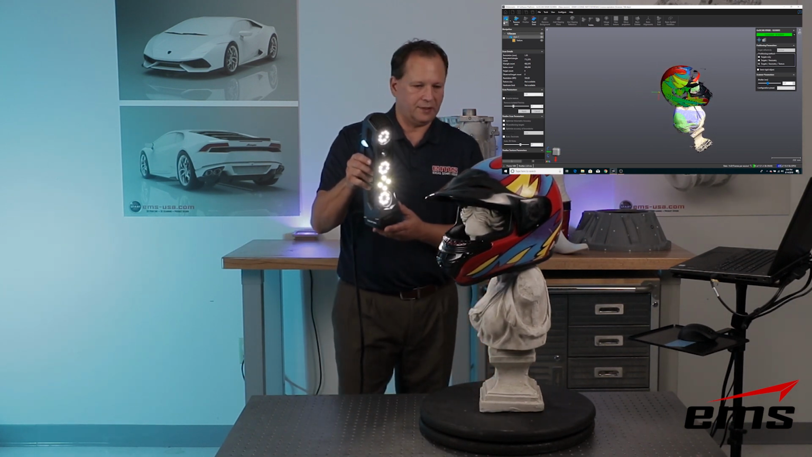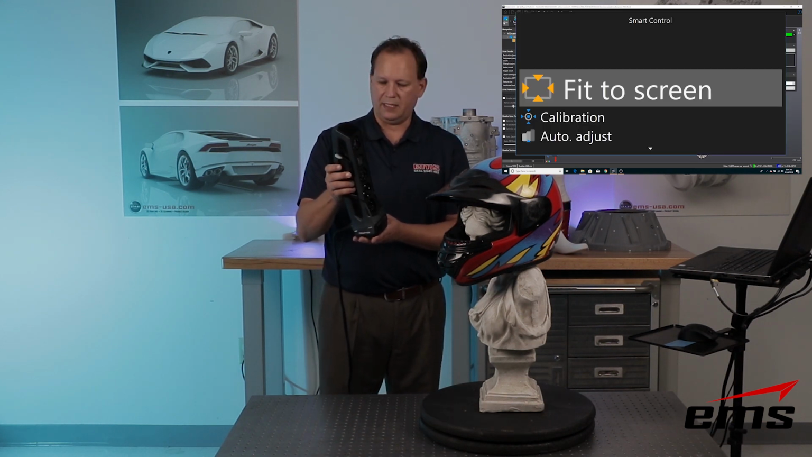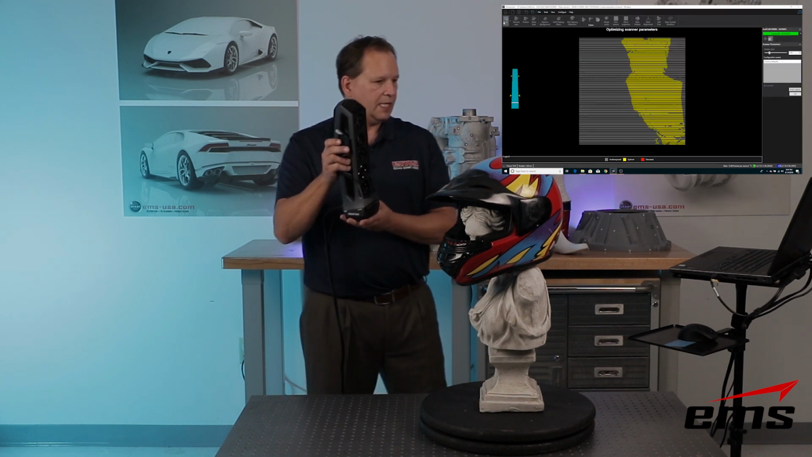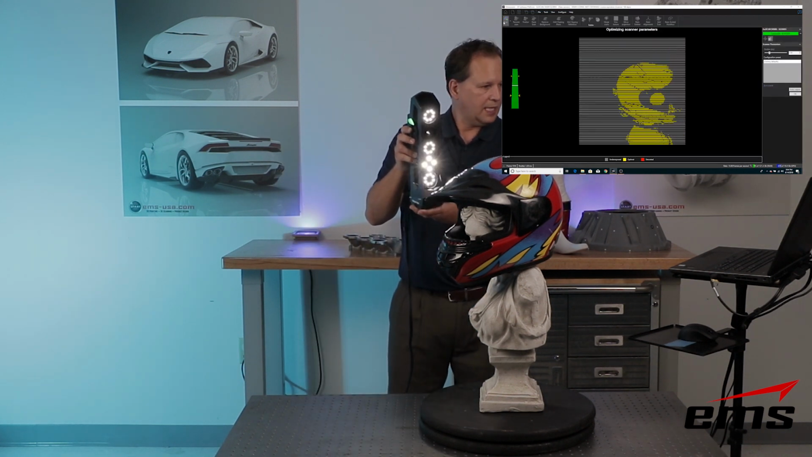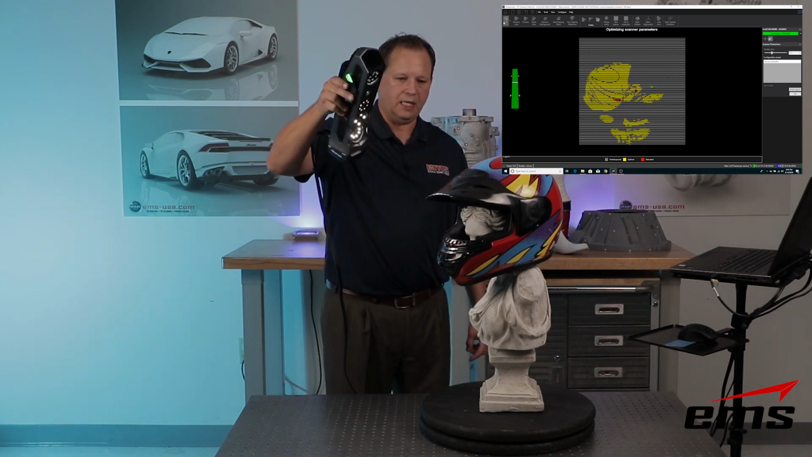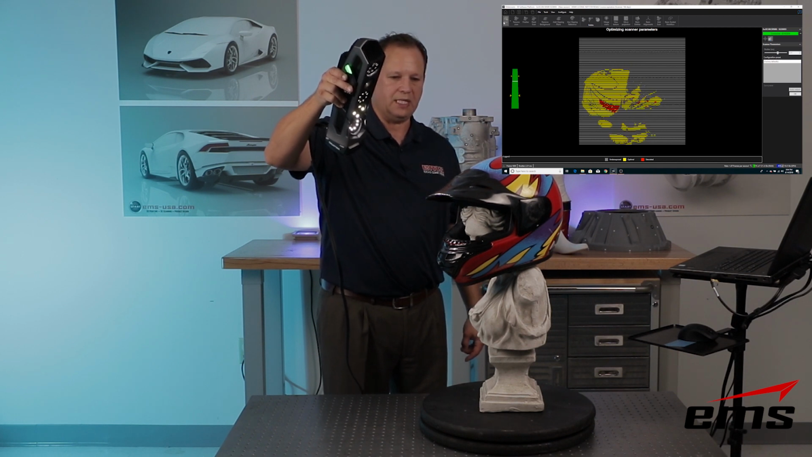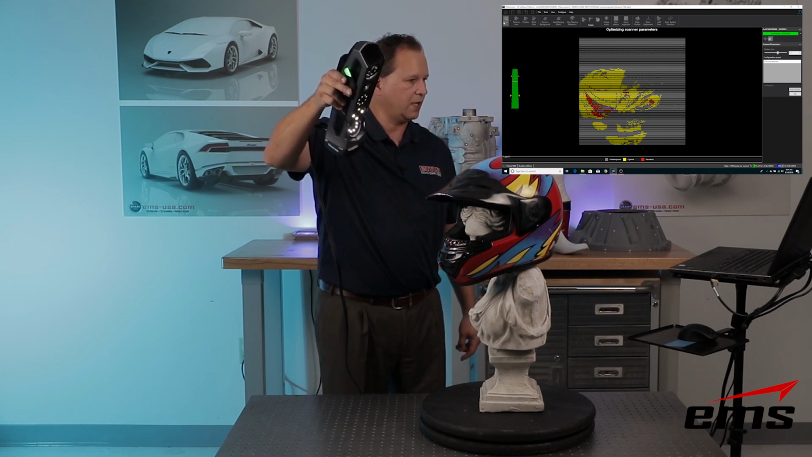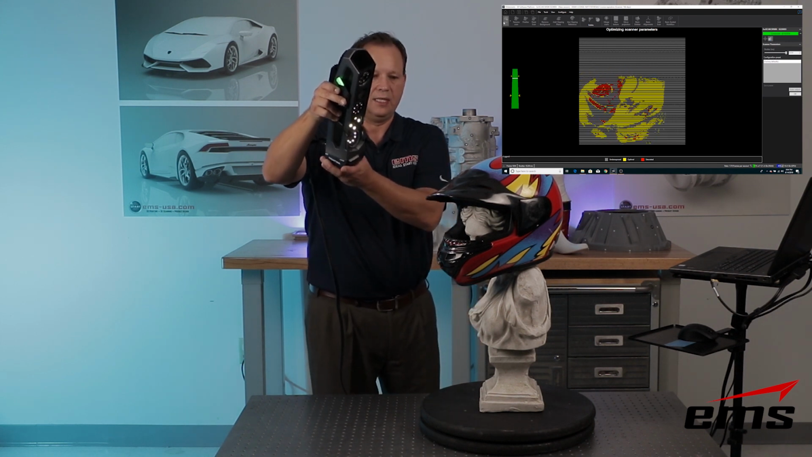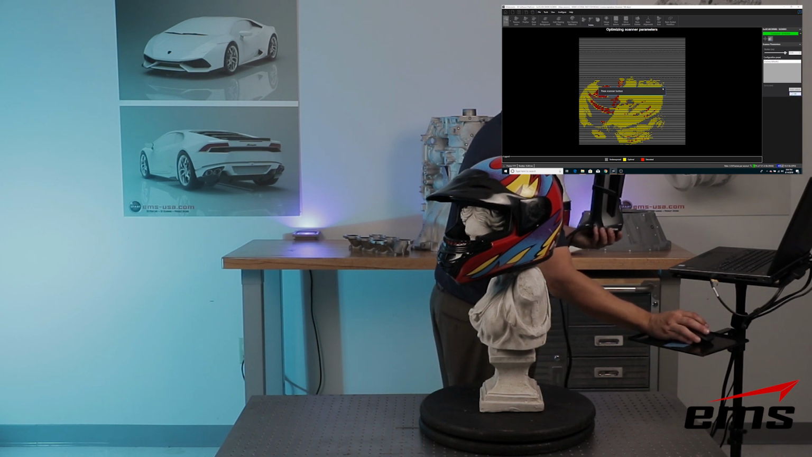Okay, so I can also stop scan, double-click this button here, and I can walk through different things like the auto adjust, and I can come over here and have it try to tune the power of the lights as well as the speed of the sensor. So now I'm holding it over the black area there, and you can see it's going to crank it up. Now, sometimes you can overexpose some areas and underexpose others.